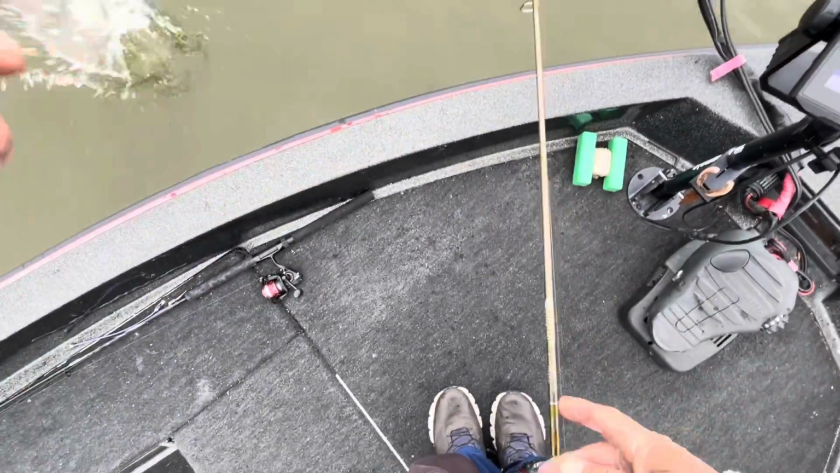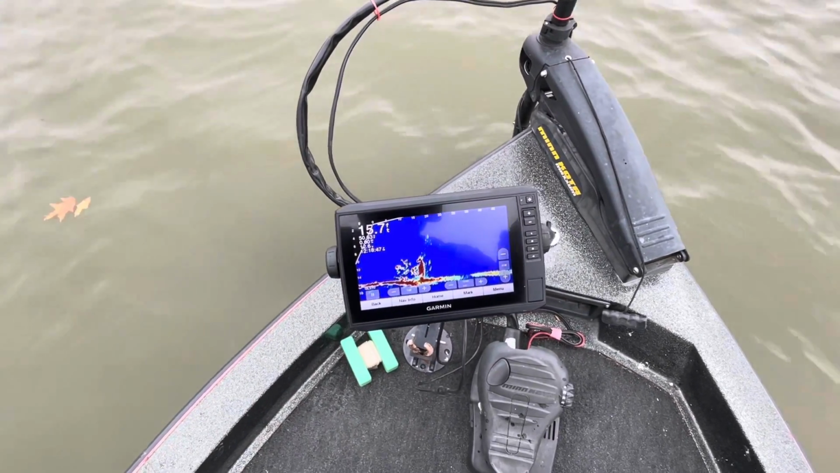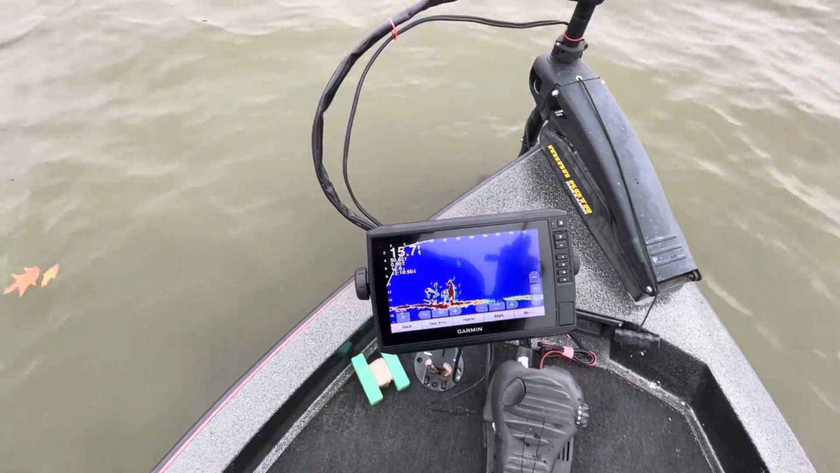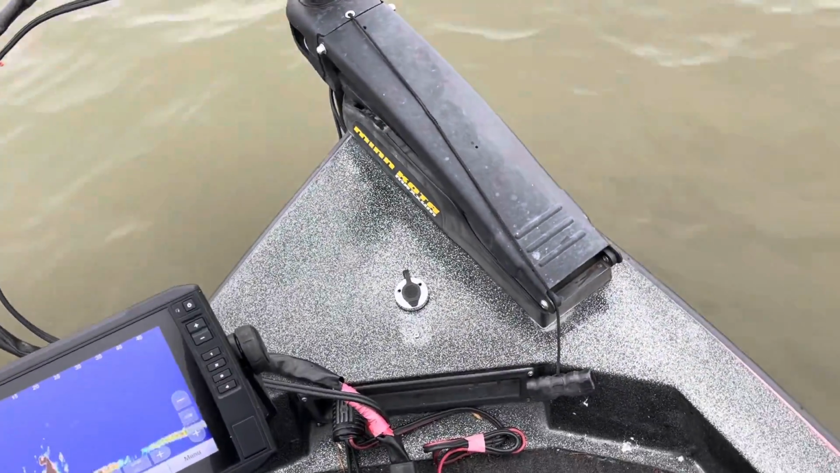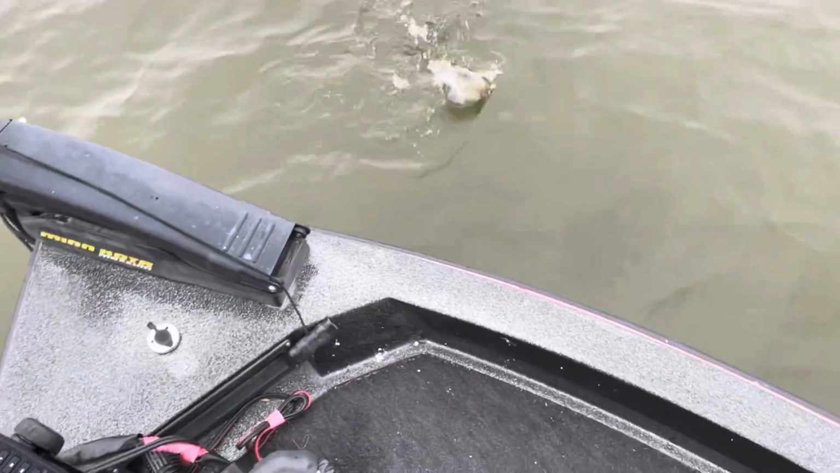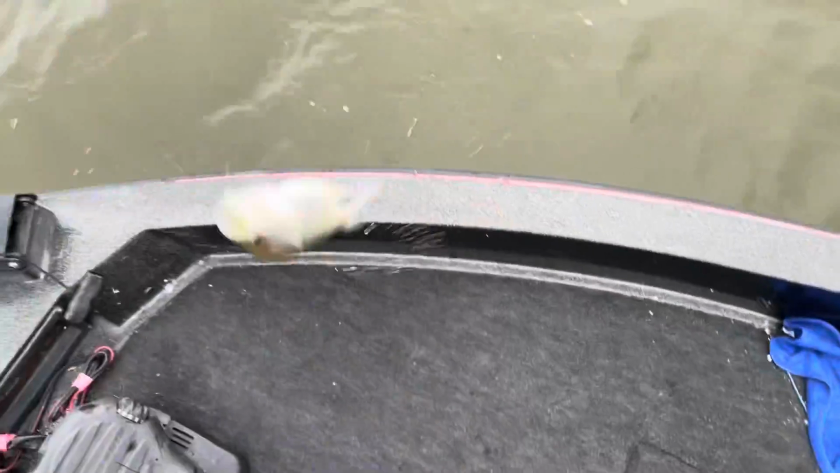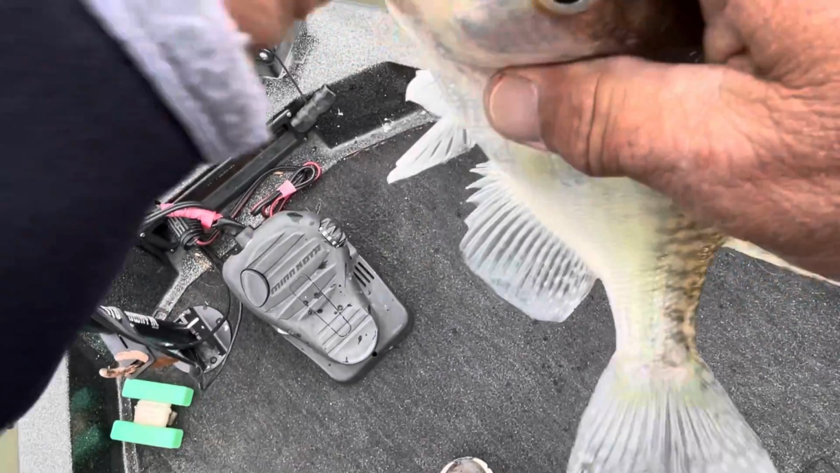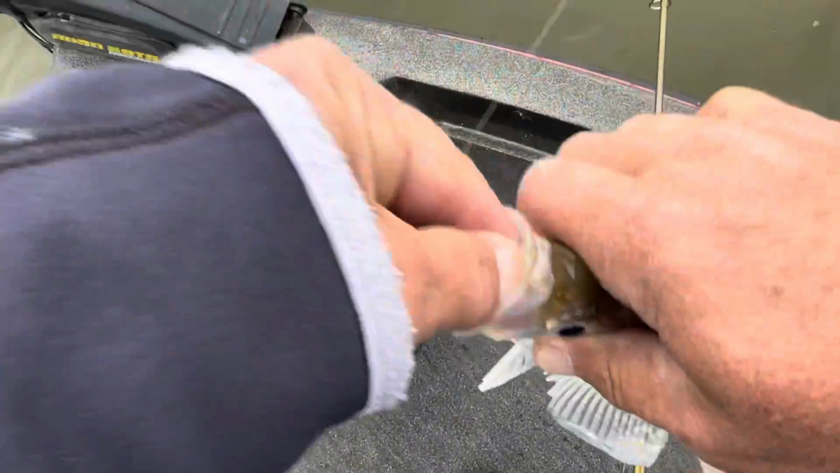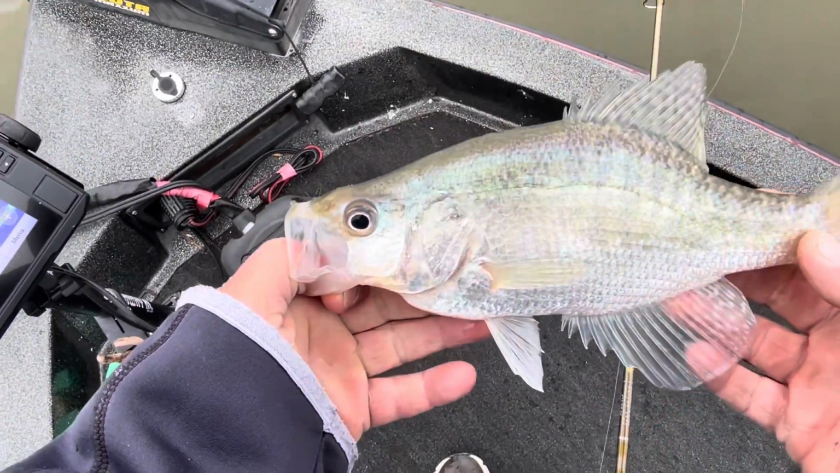Pretty fish, baby. You see it coming over top of the brush a little. I got one. Still a small guy. Small guy. But that's not what we're looking for. We're looking for these slabs. Another little white crappie, pretty fish though. Let him go.